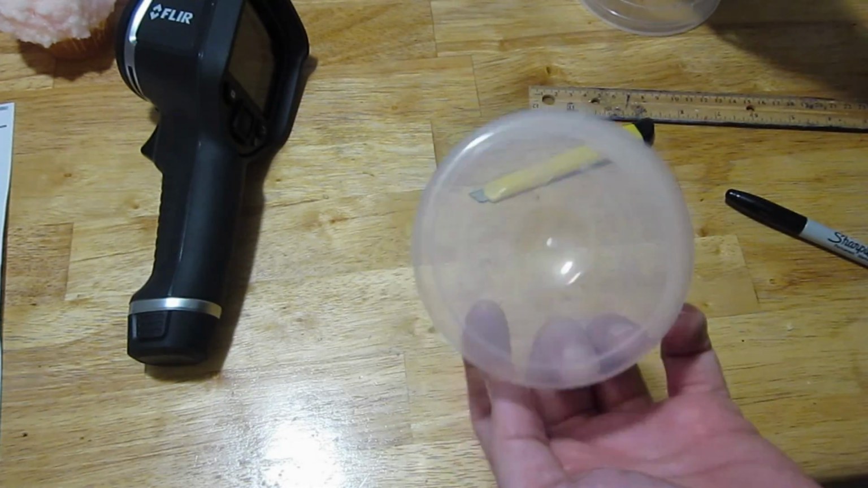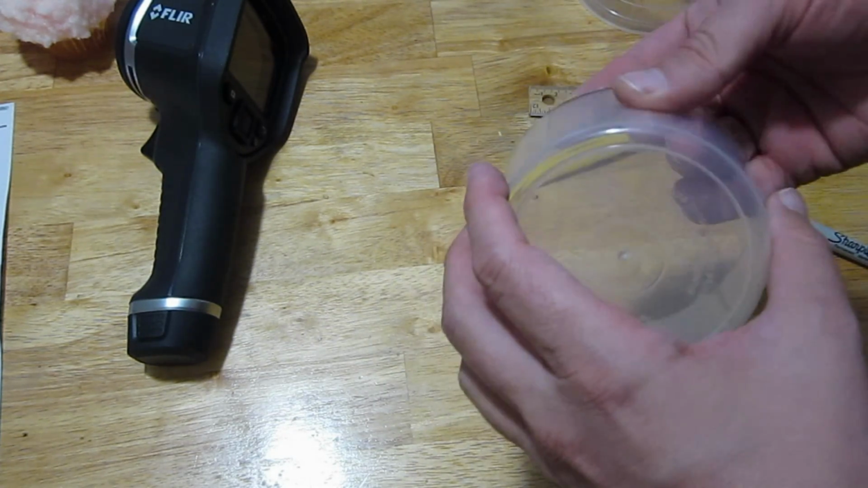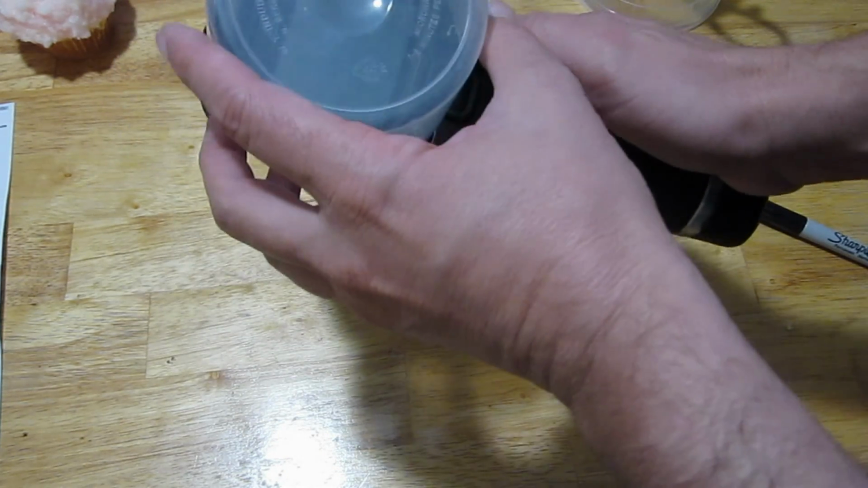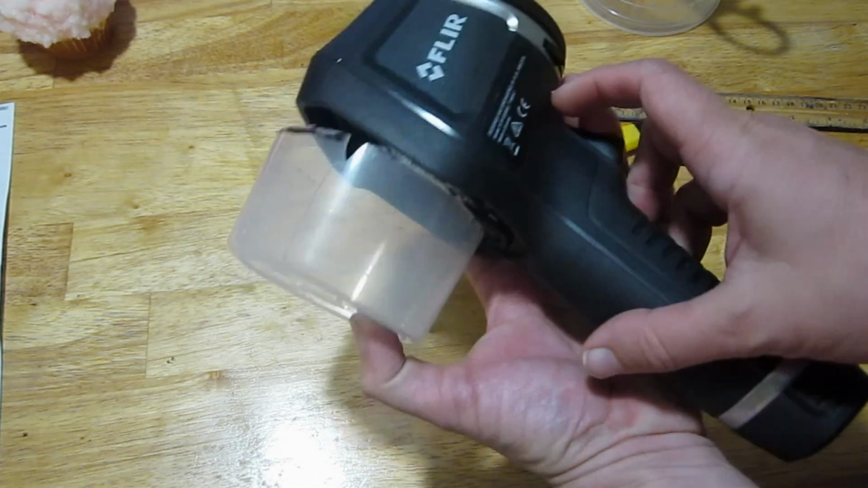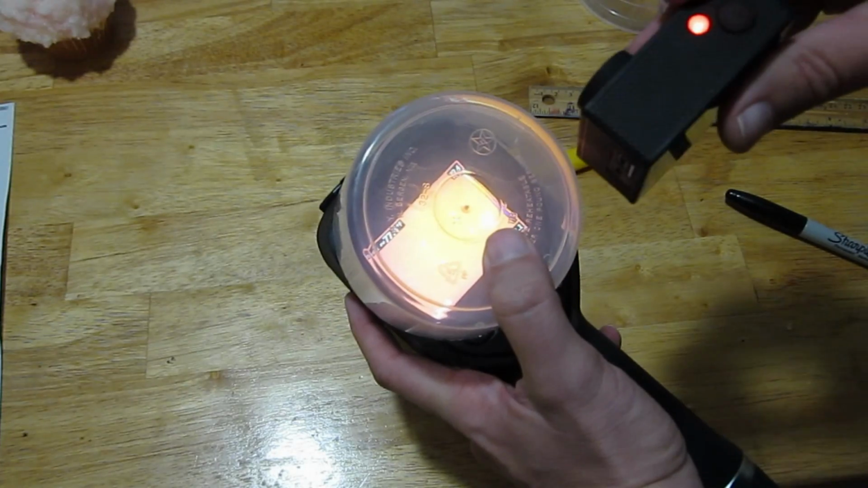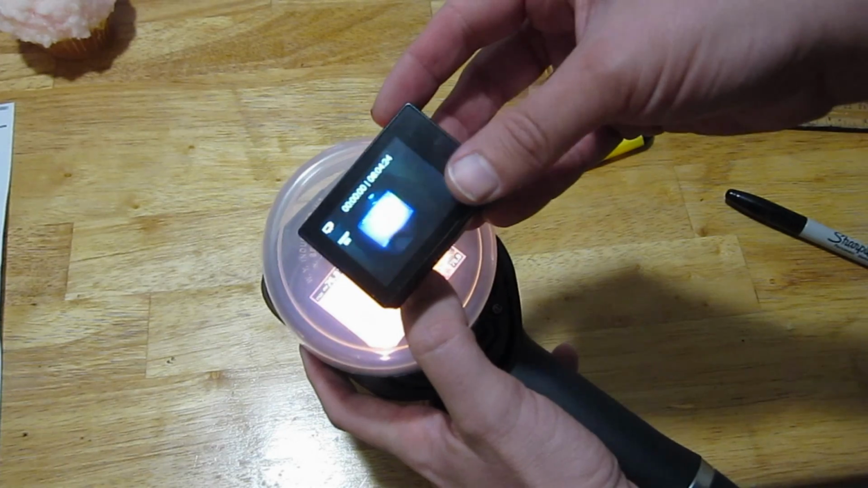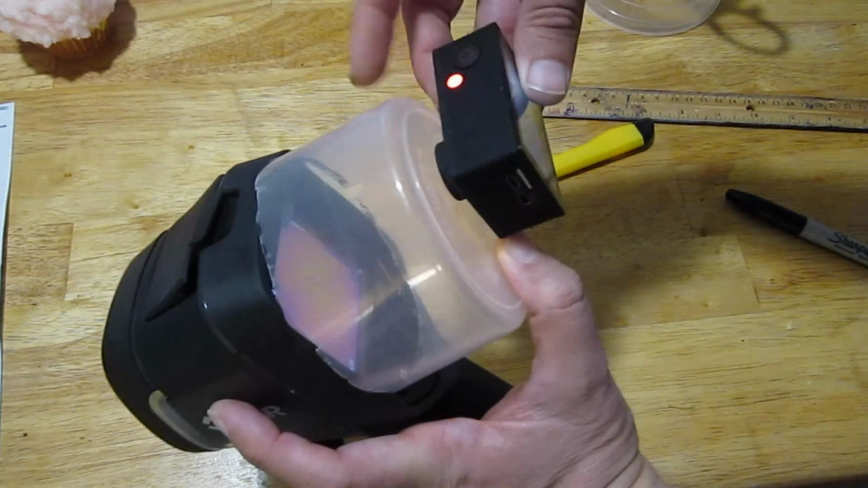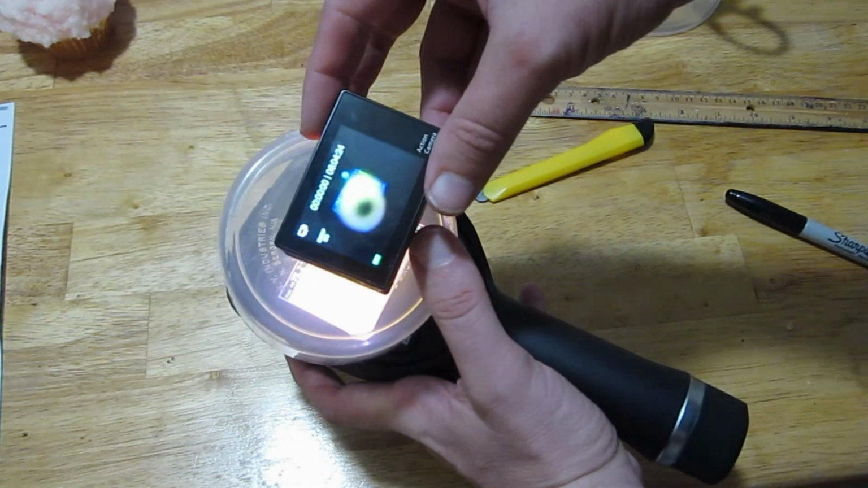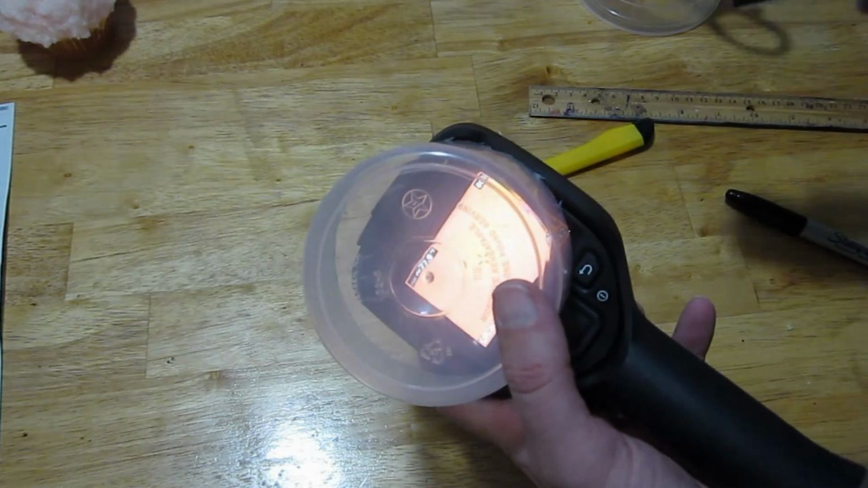Okay, and there we go. We have our mounting fixture. Oh, I guess it cracked a little bit. We can always tape that. Okay, and it looks like that'll fit right over the FLIR like that. And let's see, possibly be a good distance for this guy. Maybe I'll have to mark on there about where the lens goes. I guess the lens would go in the center, right? Why not? So maybe I'll just cut a hole right in the center there.